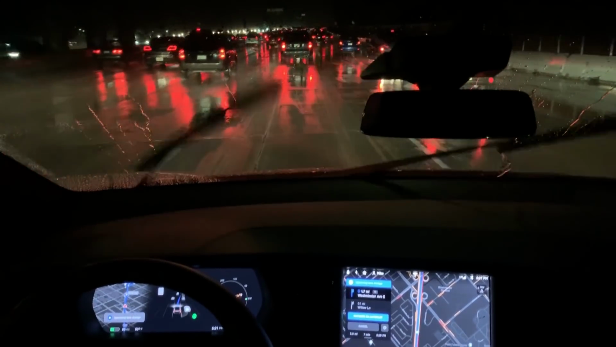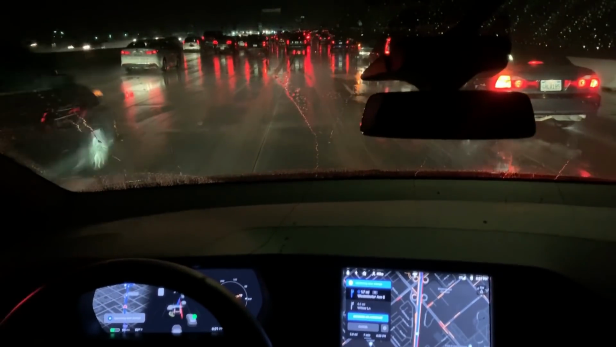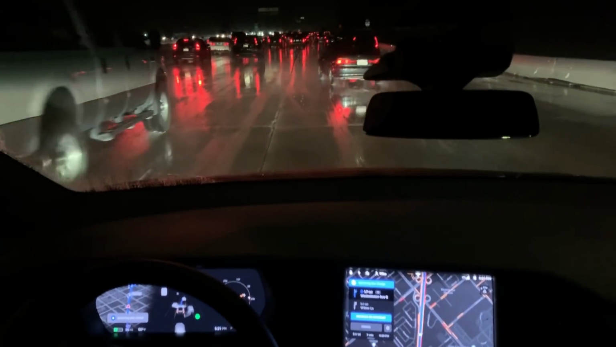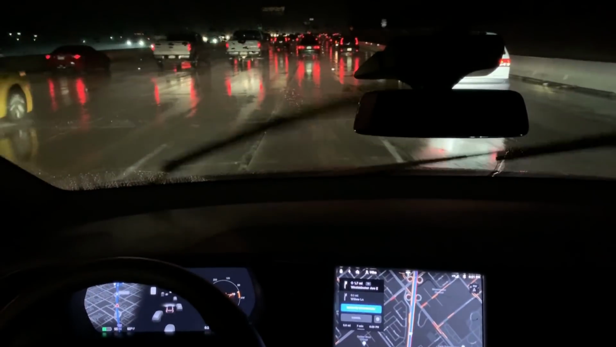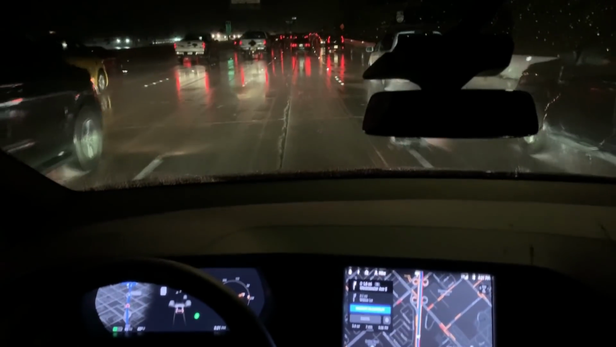Okay, that's not so good. It's slowed way down. And people are not being very friendly. They are not letting us into the lane. And I was about to crash into that car. Not that these people are being very friendly at all.